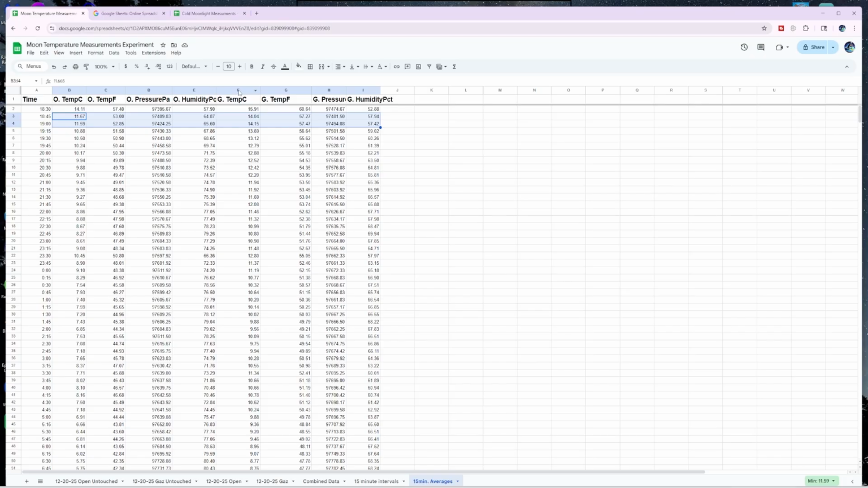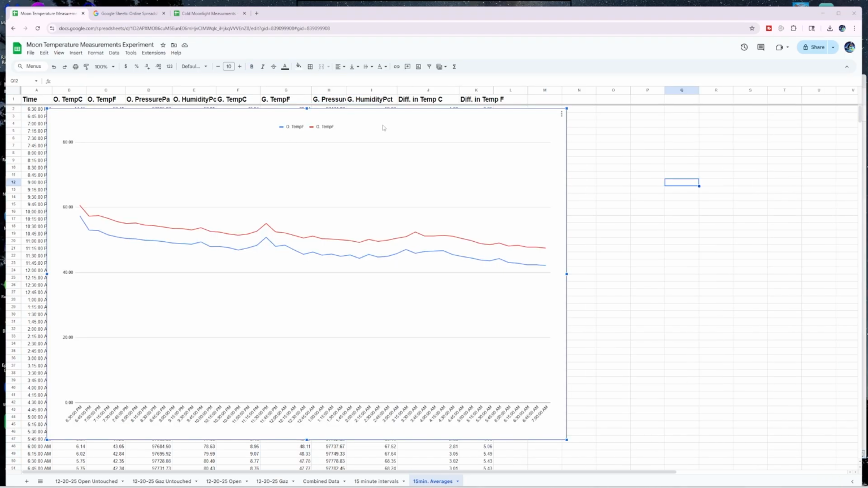I'll do Celsius and then Fahrenheit as two separate graphs. But I may as well graph all of this data in one group and just see if these lines kind of coincide. First, we're going to look at the temperatures just side by side. This is in Fahrenheit. The blue is open air, the red is under the gazebo, and we can see, as expected, it dropped throughout the night.